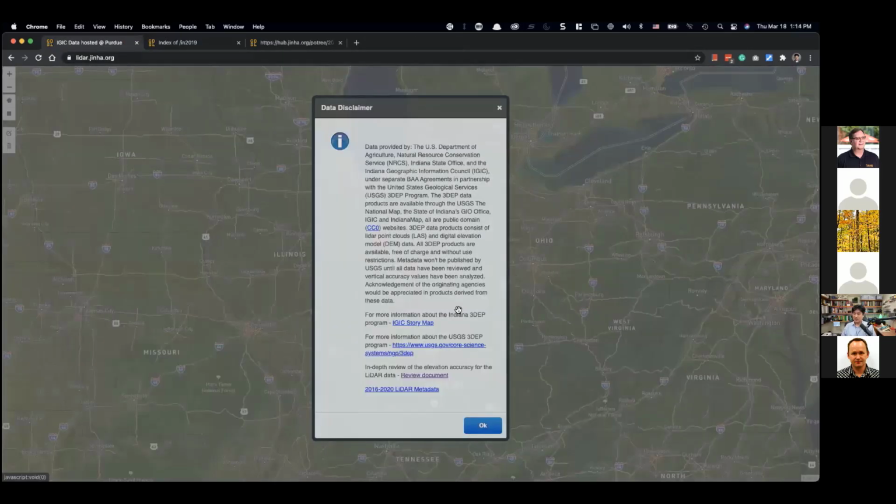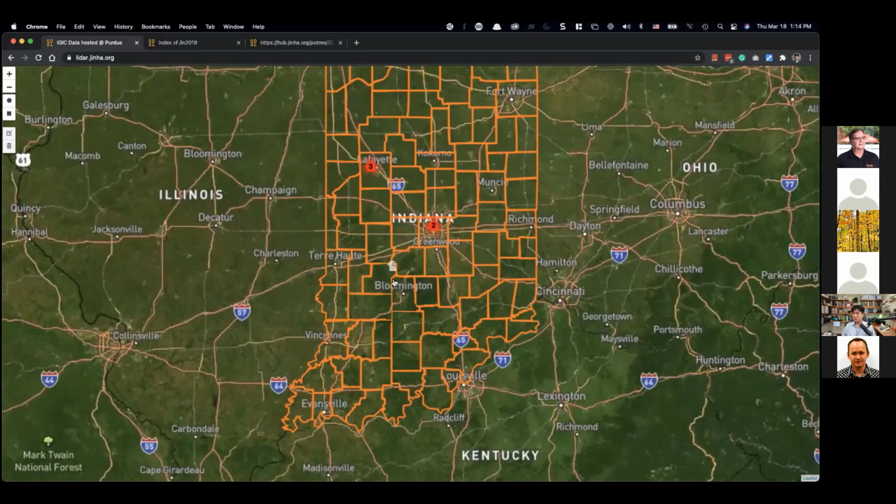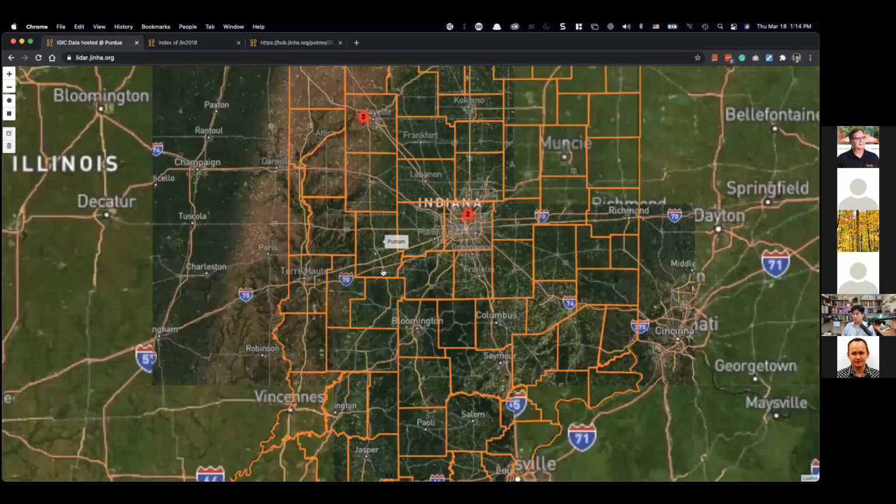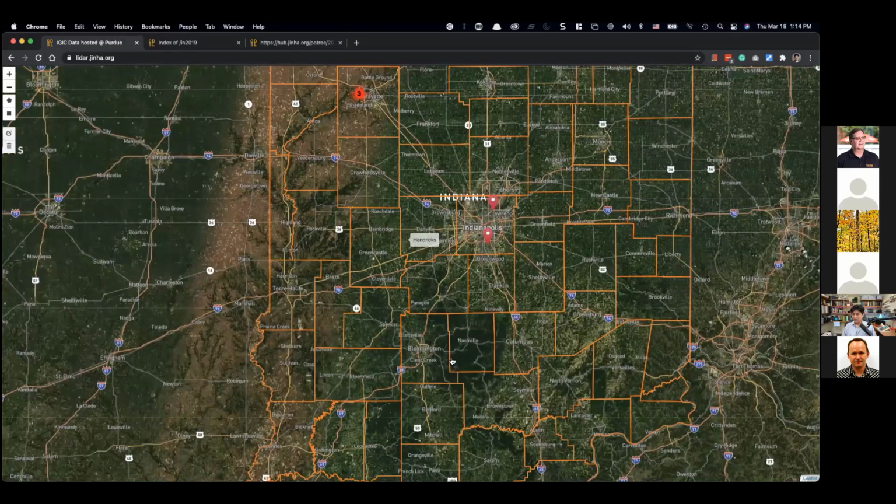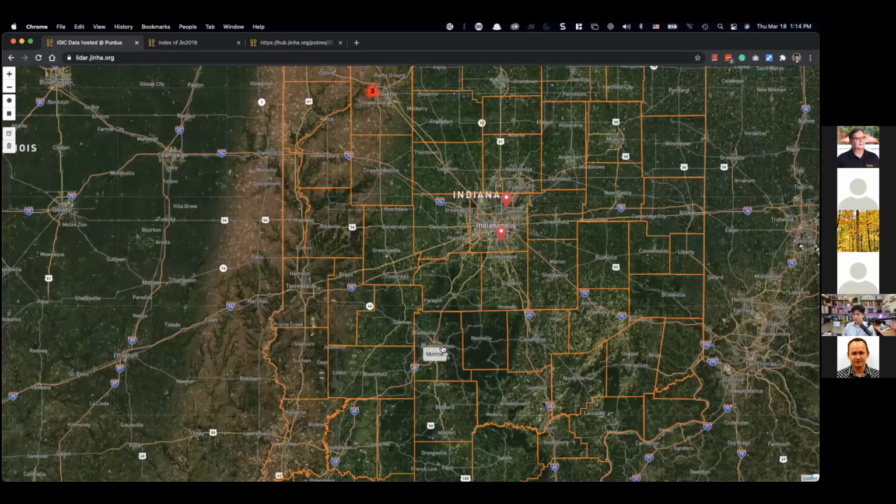You click OK, and if you go in, there's nothing but a map. You can zoom in and zoom out every time you move the cursor around. I like to go to Multnomah County because that's where we have the state listing. Once you move your mouse over a specific county and click it, a window shows up at the top that says LiDAR data download.